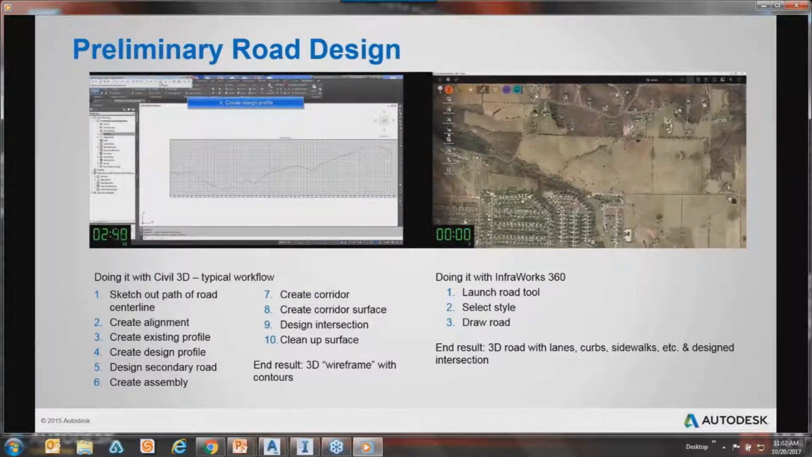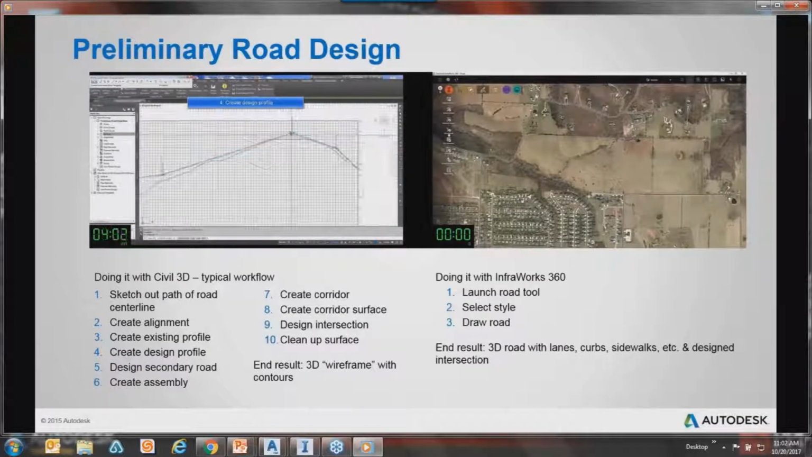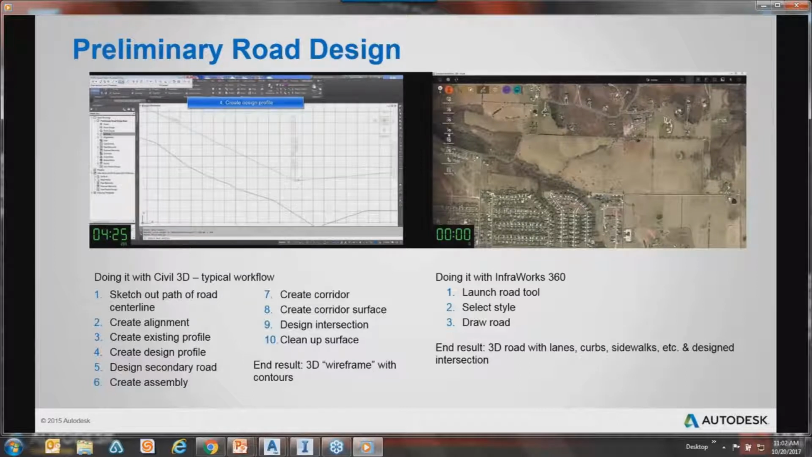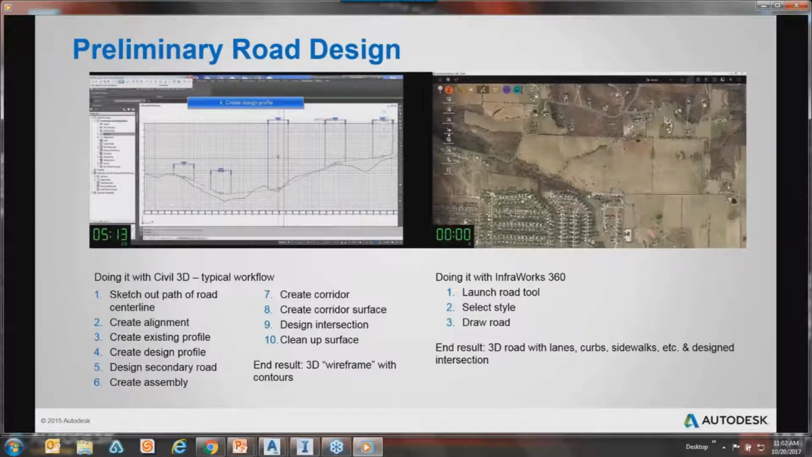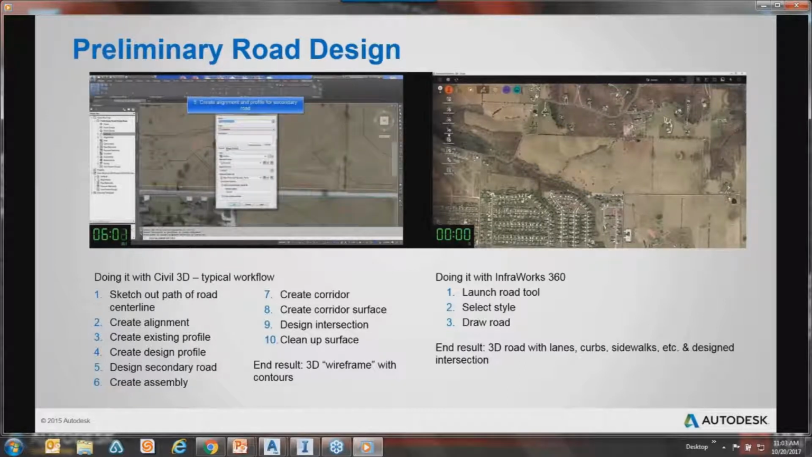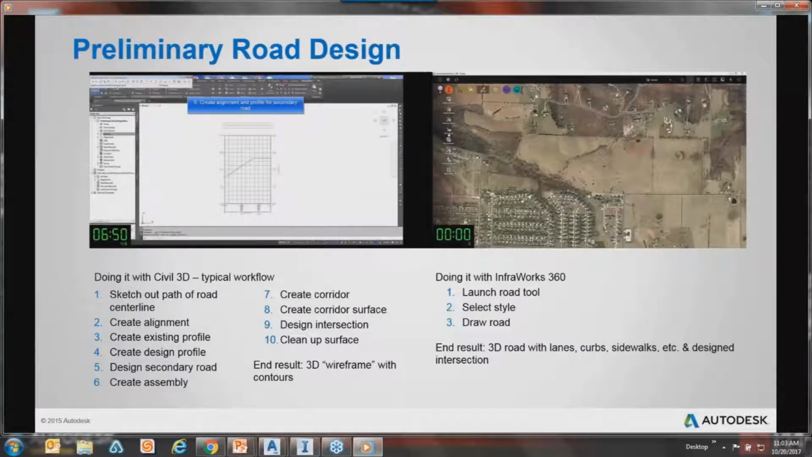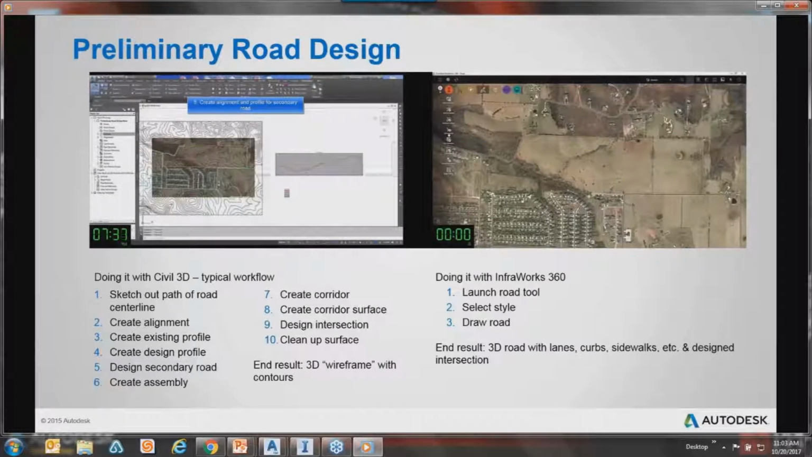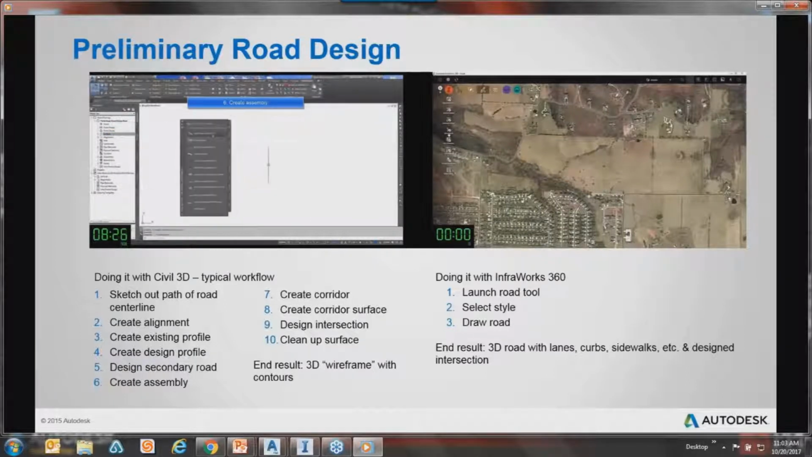And this is a typical workflow, right? You sketch out the path of the road where you want it to be. What we're talking about here, just to set this up a little, is that we've already established our existing conditions, and now we're placing roads. In Civil 3D, it is what it is. If we're doing preliminary road design, it's no different than doing finished products. To show it off, you have to draw it and draft it correctly. So they're sketching them out, creating alignments, creating profiles. Right now you can see they're putting in a design profile, and there's a secondary road going to the north that they're putting in.